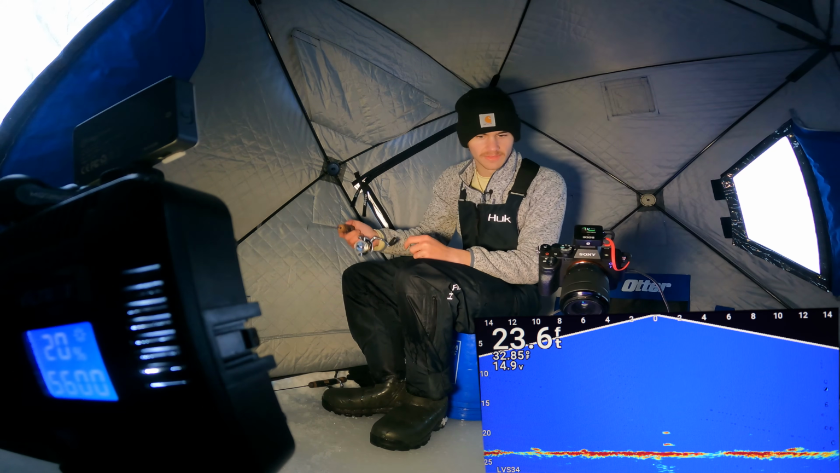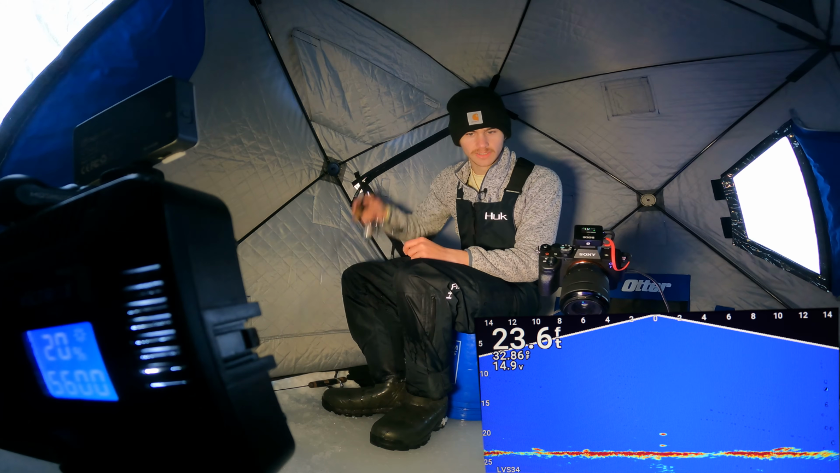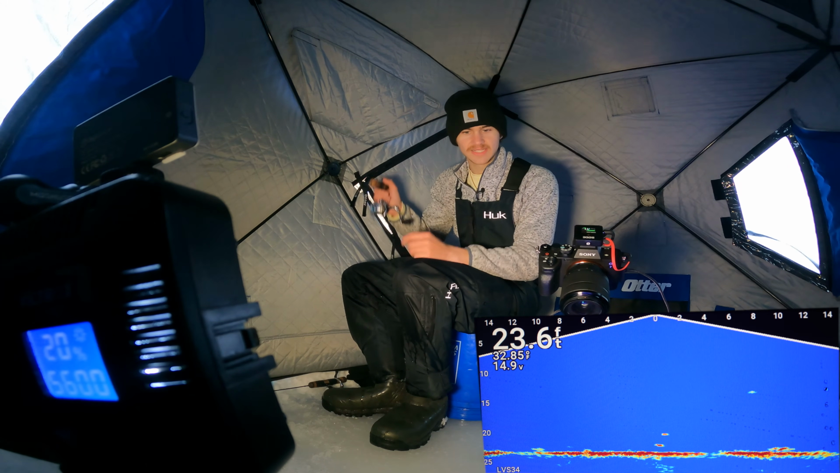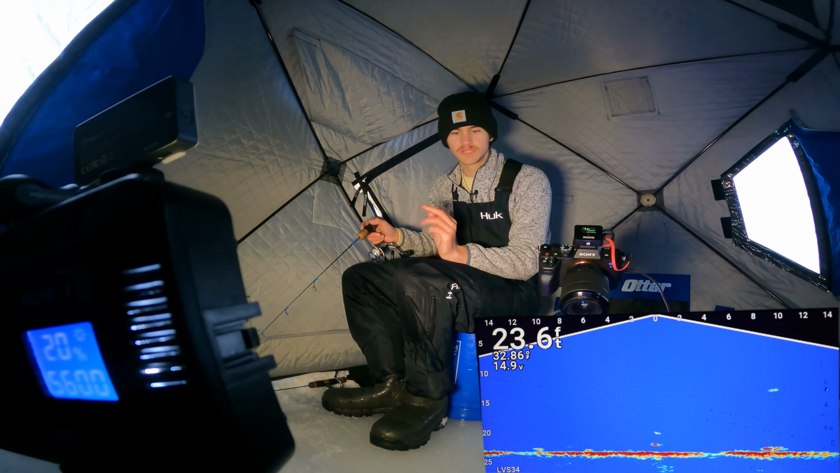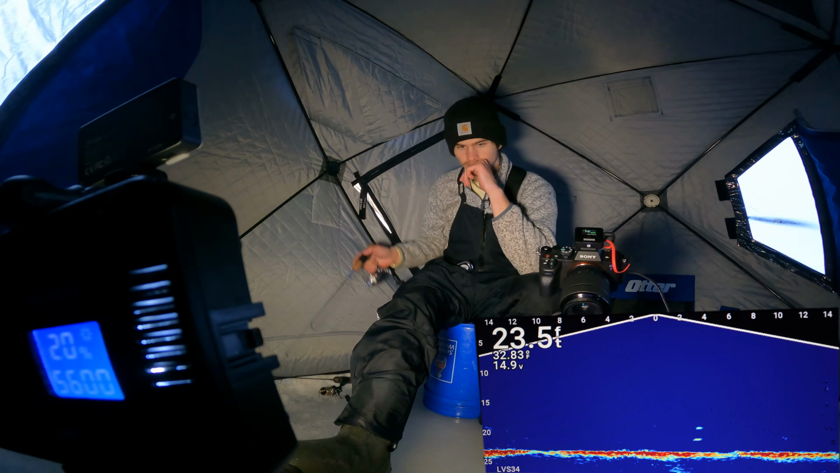Oh, this is a good fish on the right here. Look at this guy coming in. This is a good fish. Oh, it's a really good fish. Oh yeah, look at this guy. Unless that's two fish right next to each other, which there's a pretty high chance it is. This is a good fish. This might just be two fish though. Yeah, that was just two fish.